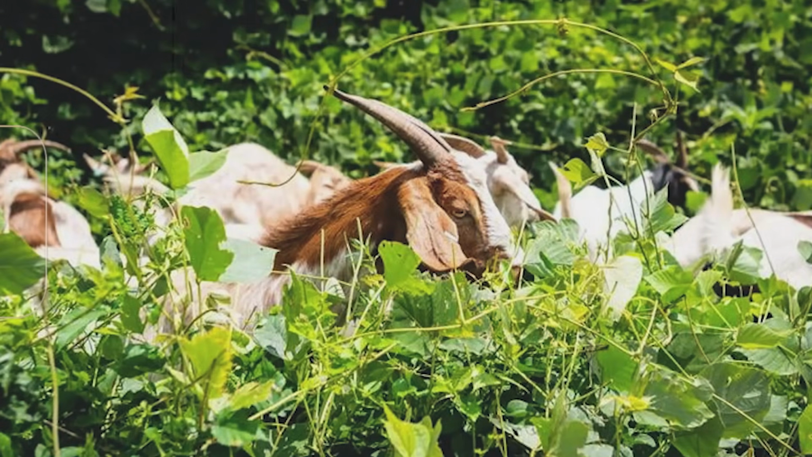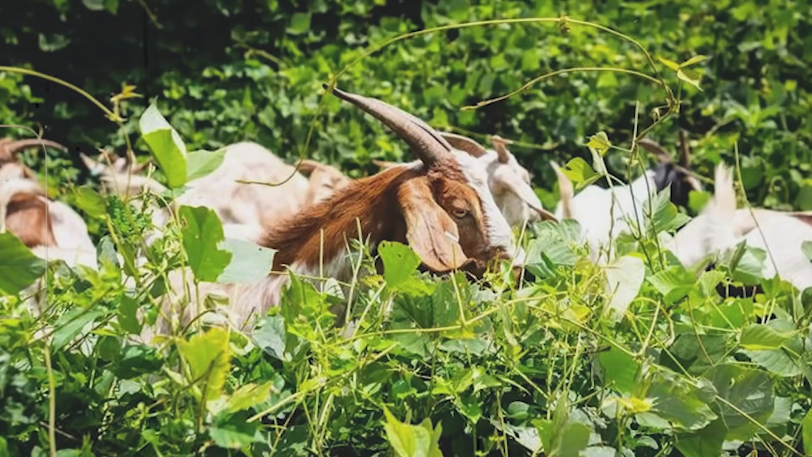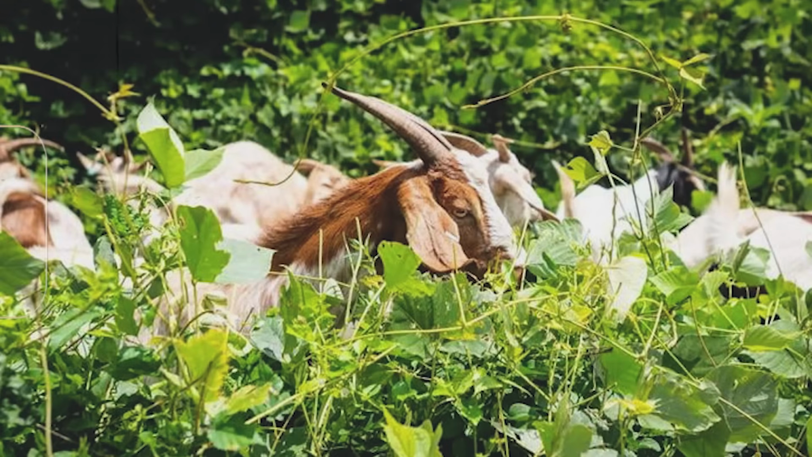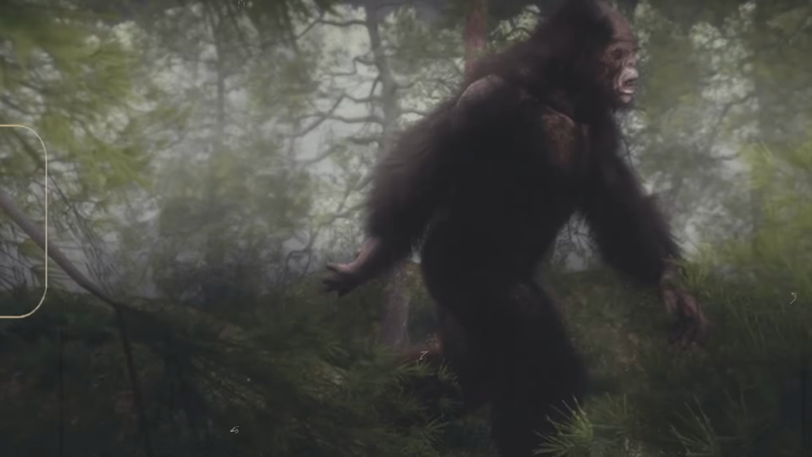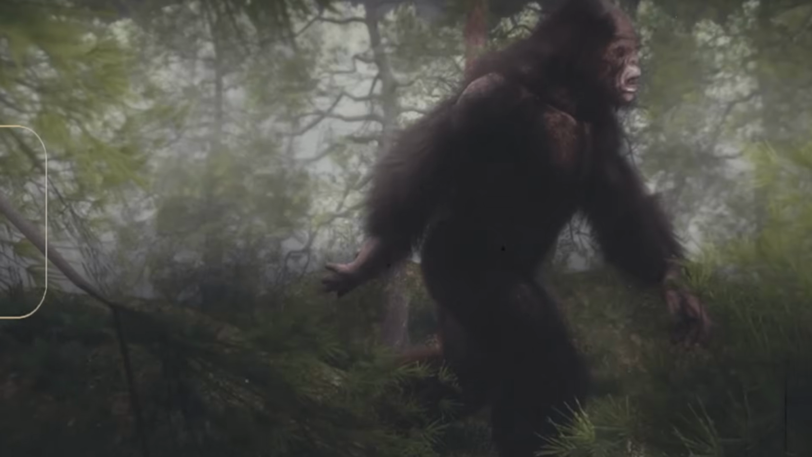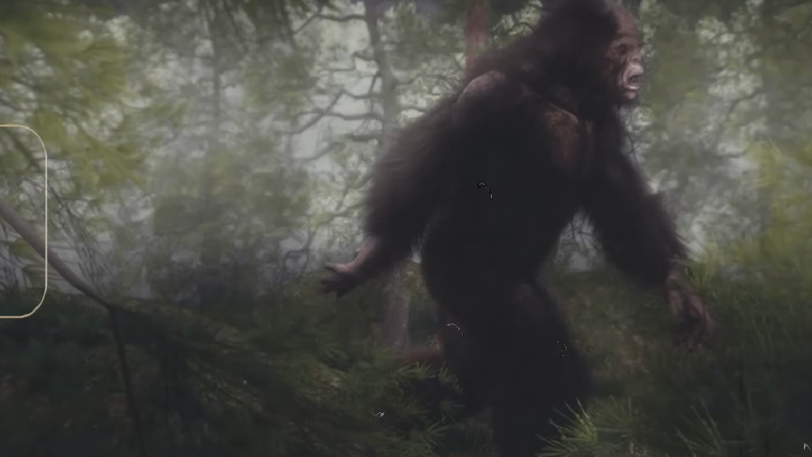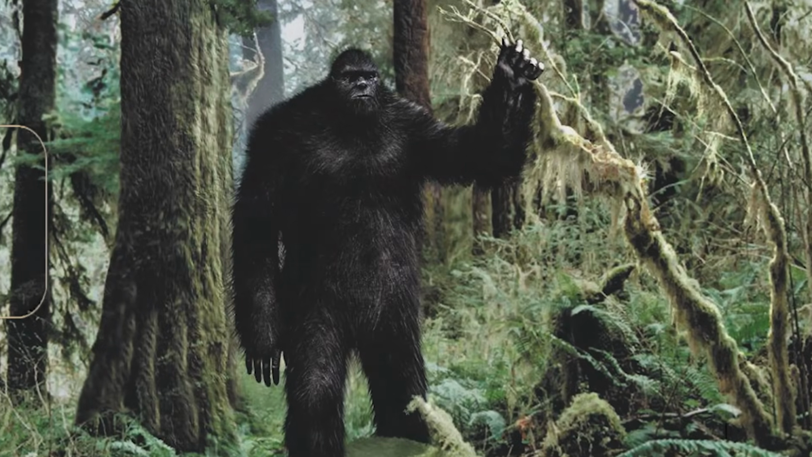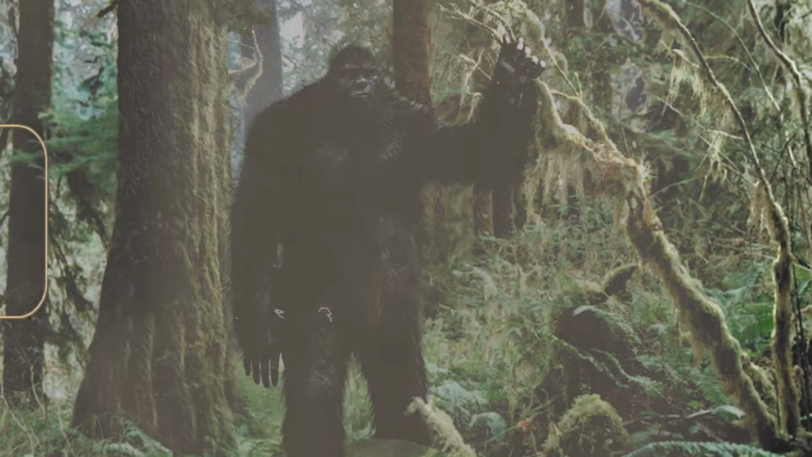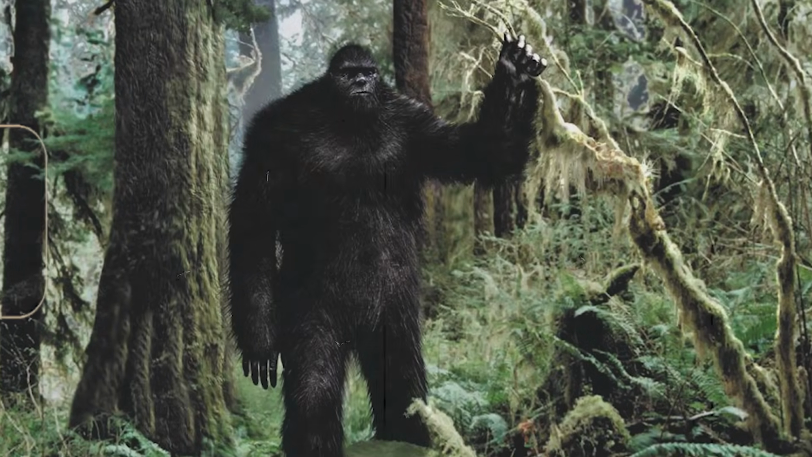For them, the kudzu is a shield, a place to rest, to forage, and to travel without the risk of being spotted by predators. For a creature like Bigfoot, the kudzu provides the perfect environment for concealment. It's a place where the creature could easily slip through unnoticed, blending into the surrounding vegetation, using the thick vines as both cover and camouflage.